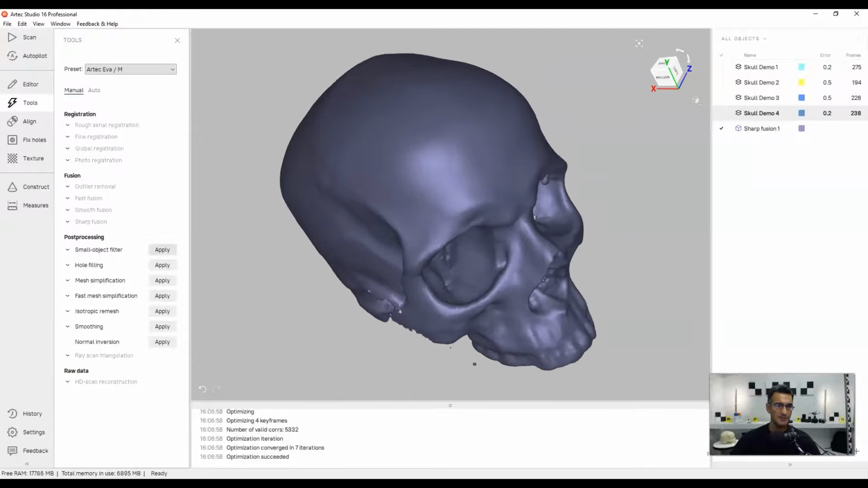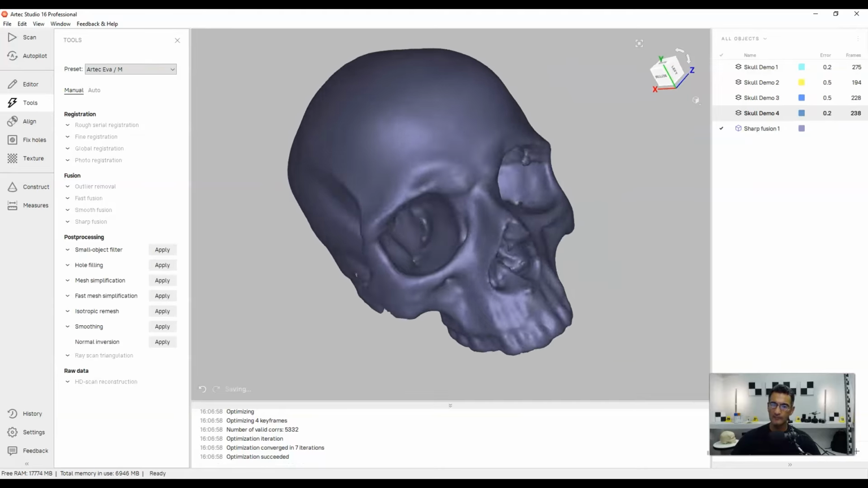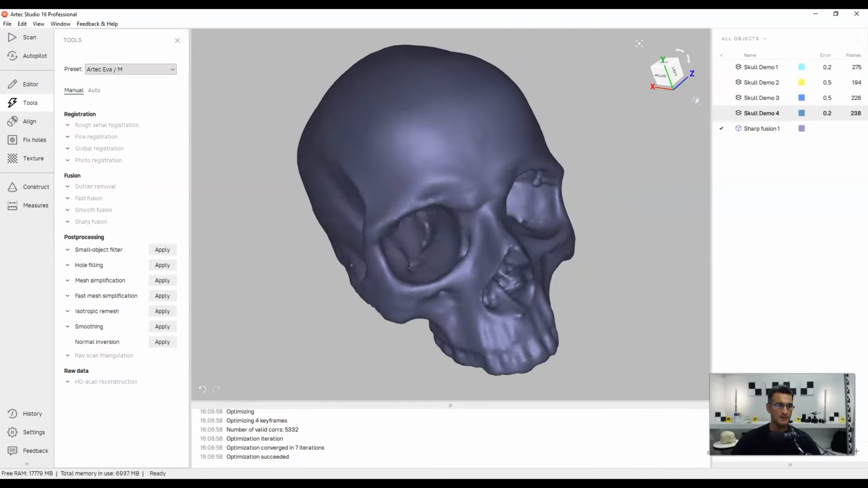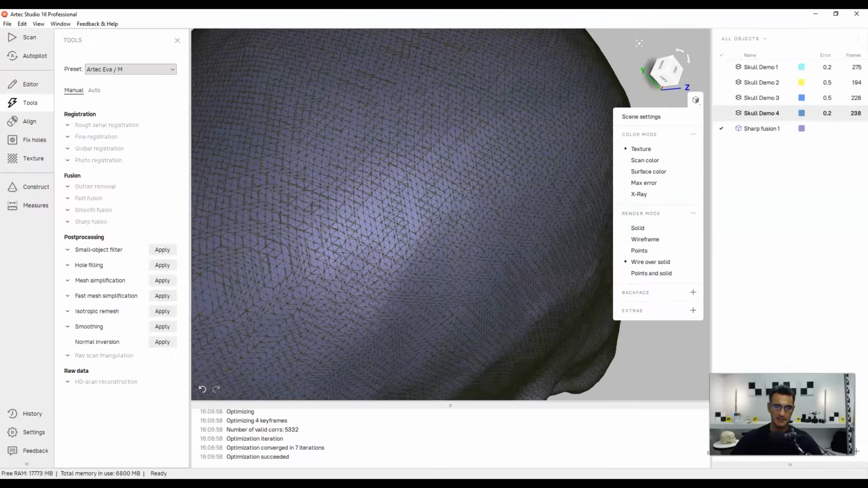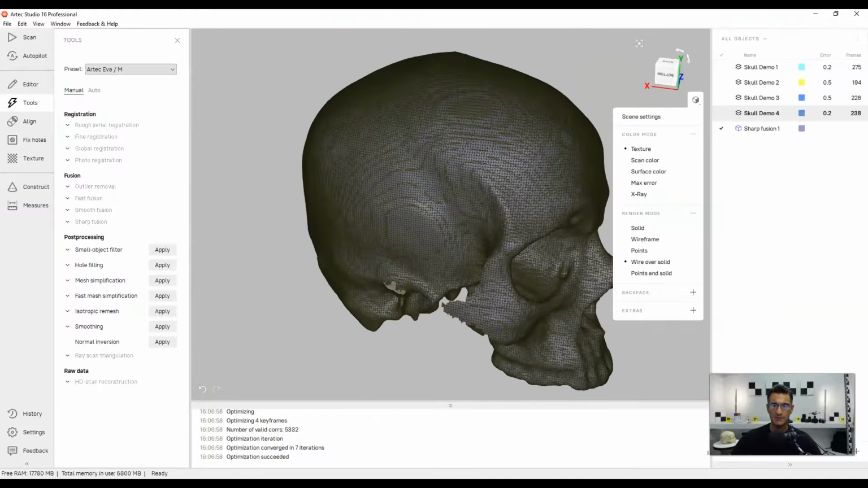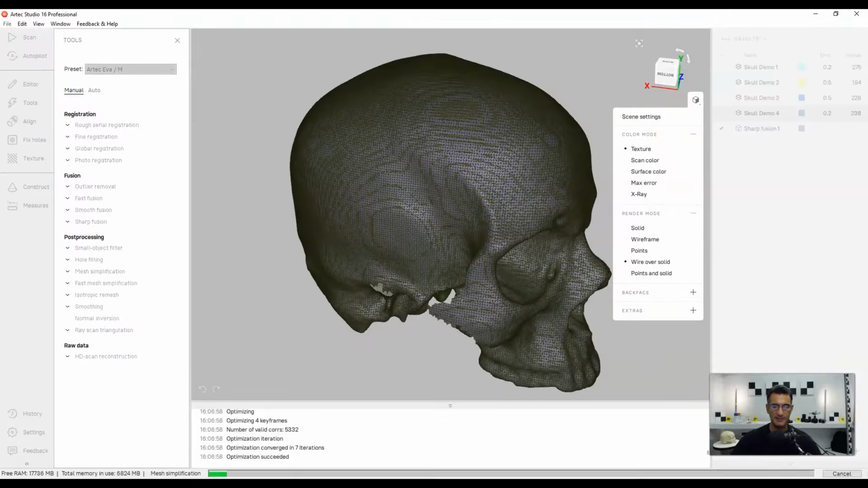It's no big problem. So I'm going to do the small object filter. I'm going to go ahead and go apply, get rid of that. And now I'm going to continue with remeshing. So if I look at this over here and I go to the wireframe, or if I go to wire over solid, you'll see that I have a lot of data sitting here. Okay, there's a ton of stuff here. And what I want to do is simplify this without losing too much of the geometry. So in order to do that, I'm just going to go to the mesh simplification. I'm going to click on apply. I'm going to use the defaults. And what will happen is it's going to crunch through.